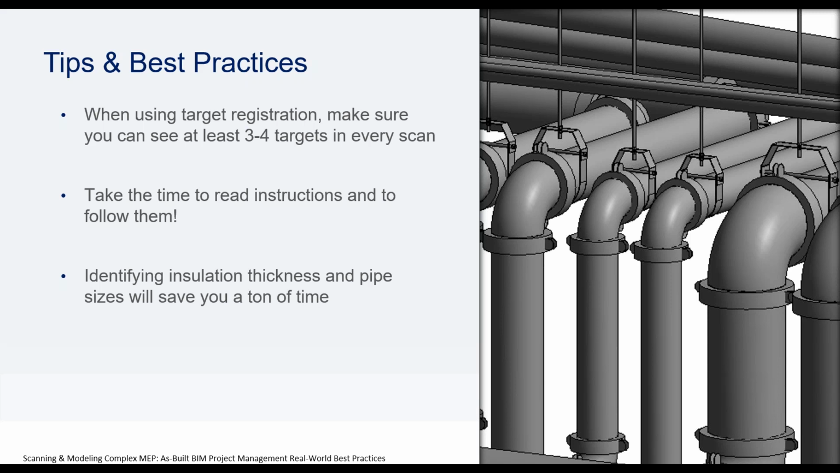And then what I talked about earlier was identifying insulation thicknesses and pipe sizes. It will save you so much time not to have to do the guesswork. What I would do to save so much time next time is convert that pipe with the internal pipe size inside of the insulation, and then add the insulation thickness on later.